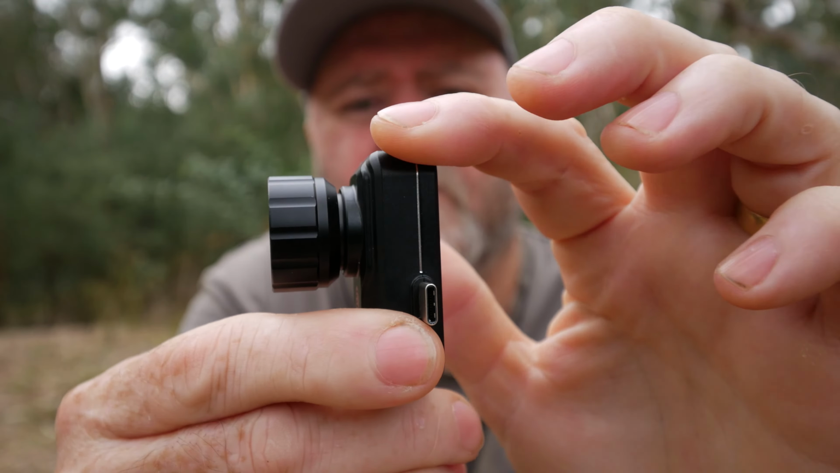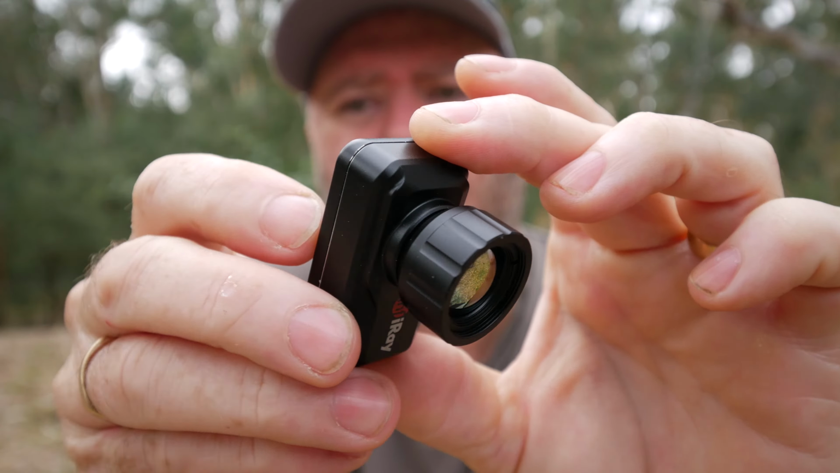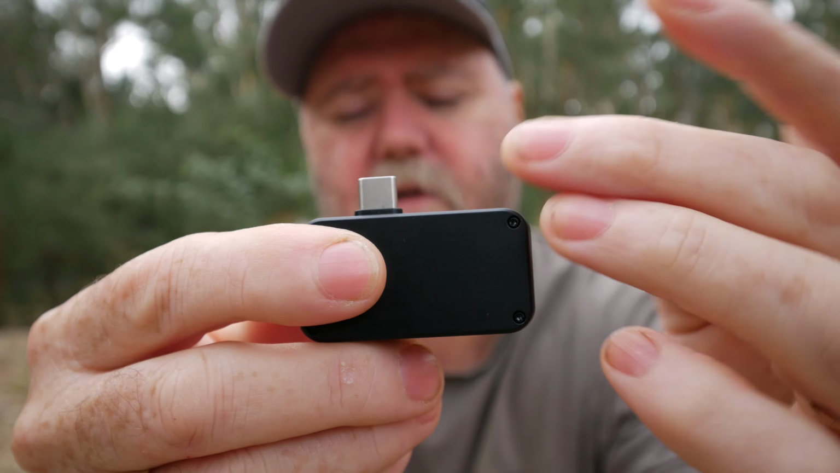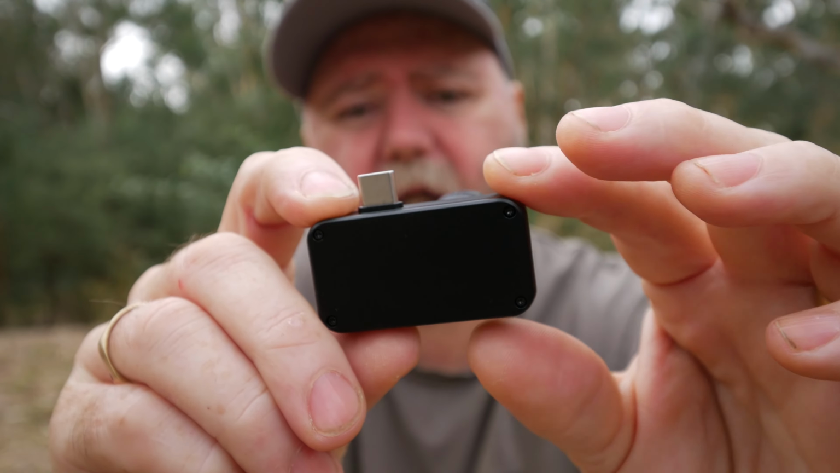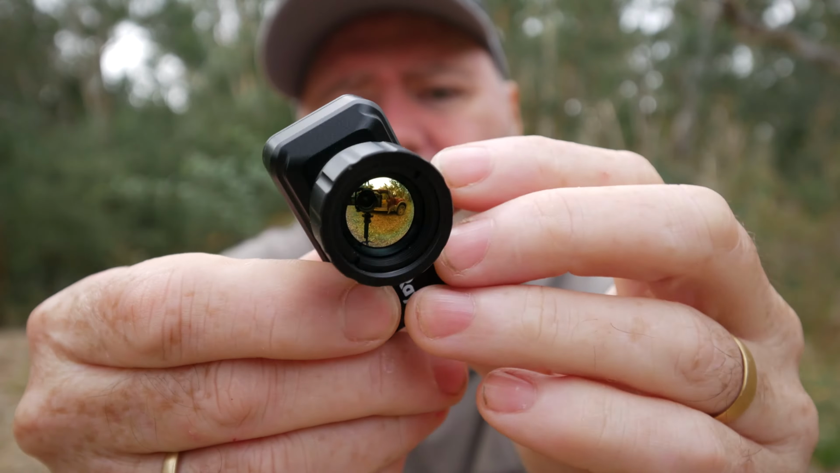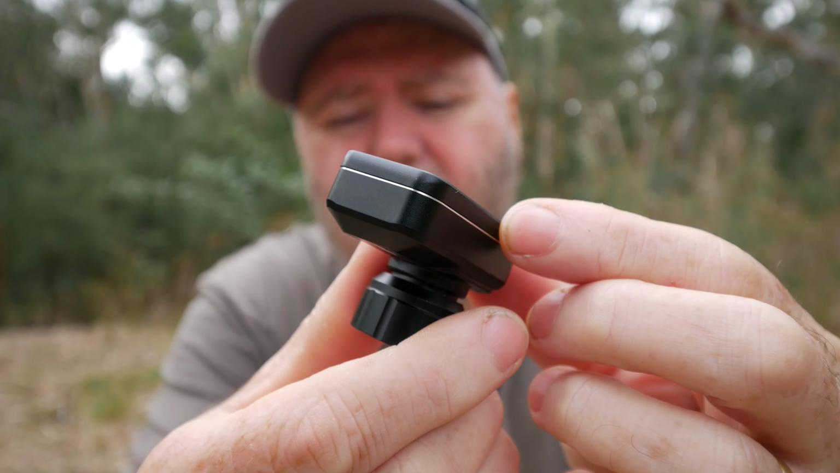The unit itself is all made out of metal. I'm guessing it's probably aluminium, but it feels solid as a rock. I'm guessing it's probably not waterproof because it has a USB connection sticking out of it, but I think if you're realistic, it could probably handle a bit of light rain and dust, no worries. Everything else feels really well. It feels heavy for its size, but being so small, it's not very heavy.